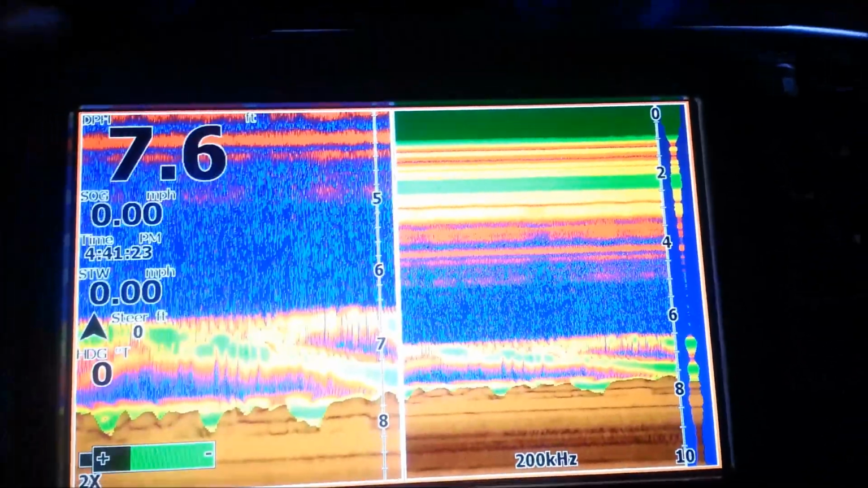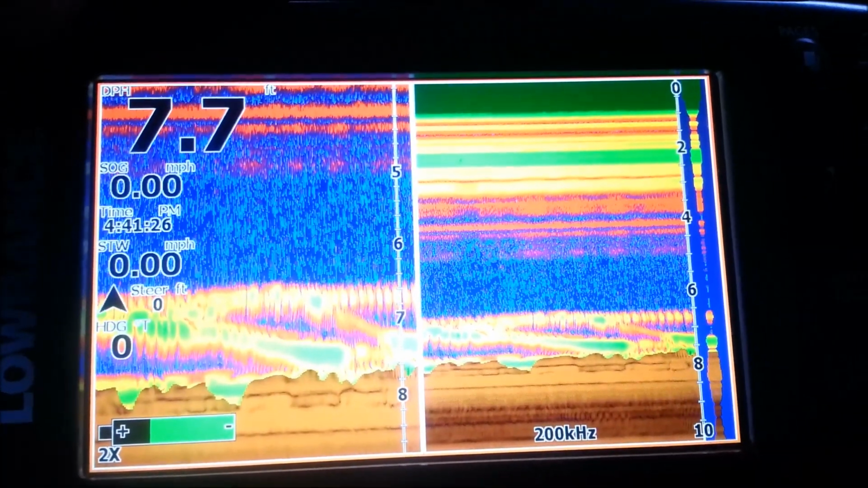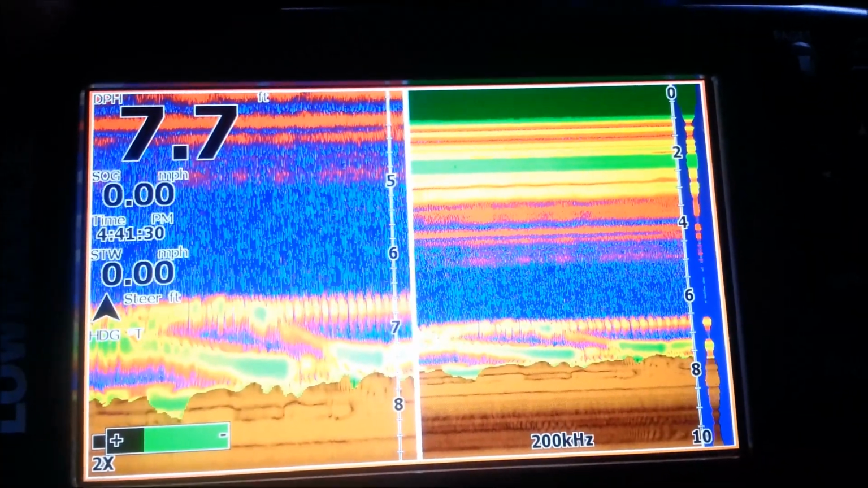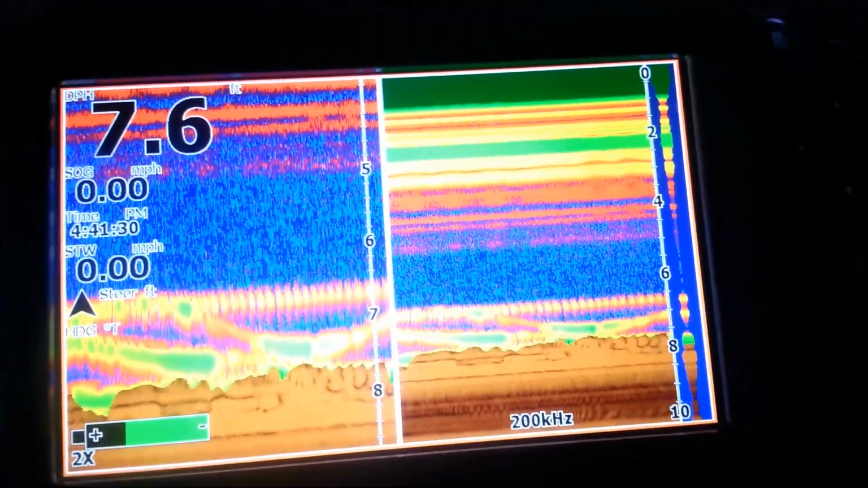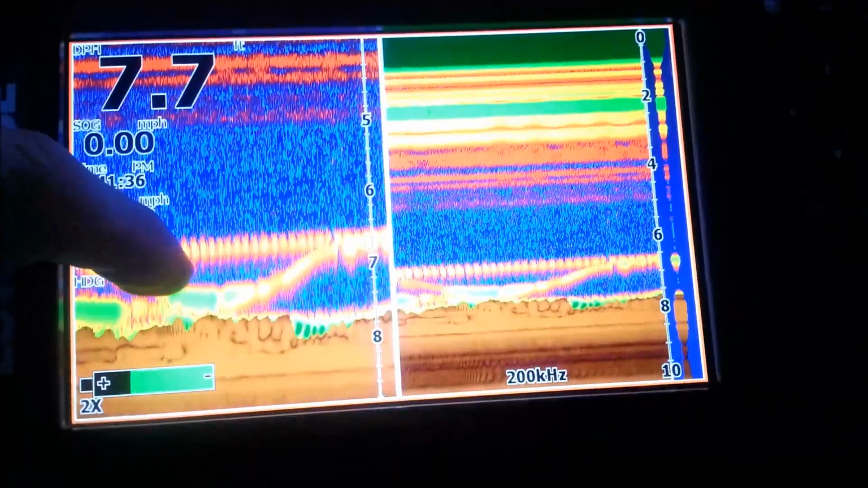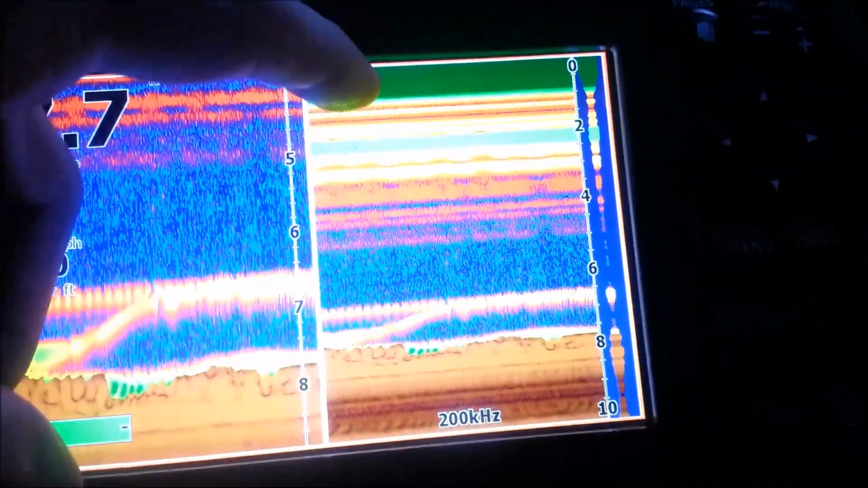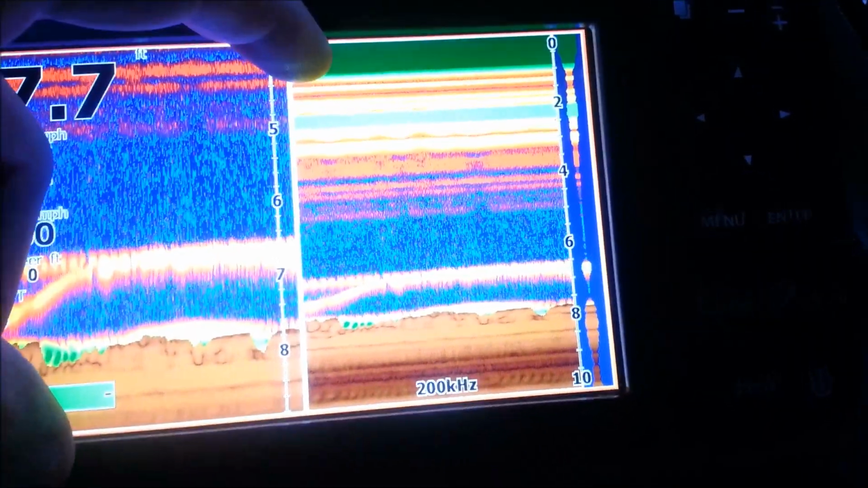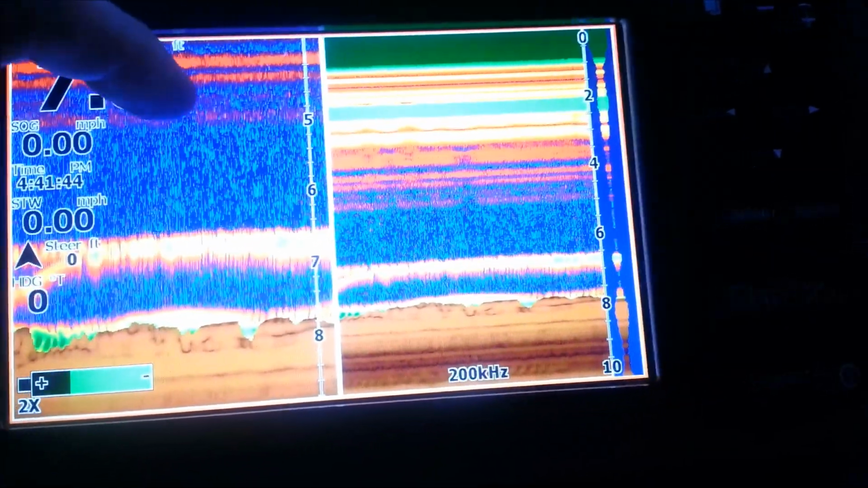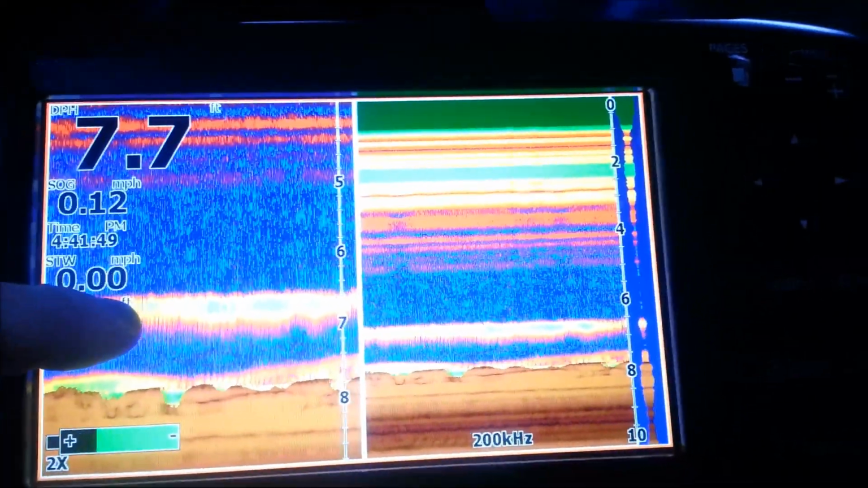Very clear screen, awesome colors, very bright, and with the 7 inches, even though I have it in a split mode, I could have a split mode of zoom or flasher or my maps. You're really not losing a ton of space on the screen. I mean, just half of the screen is the size of a lot of really nice finders. So to be able to double that up and being able to split zoom, it really helps you out.